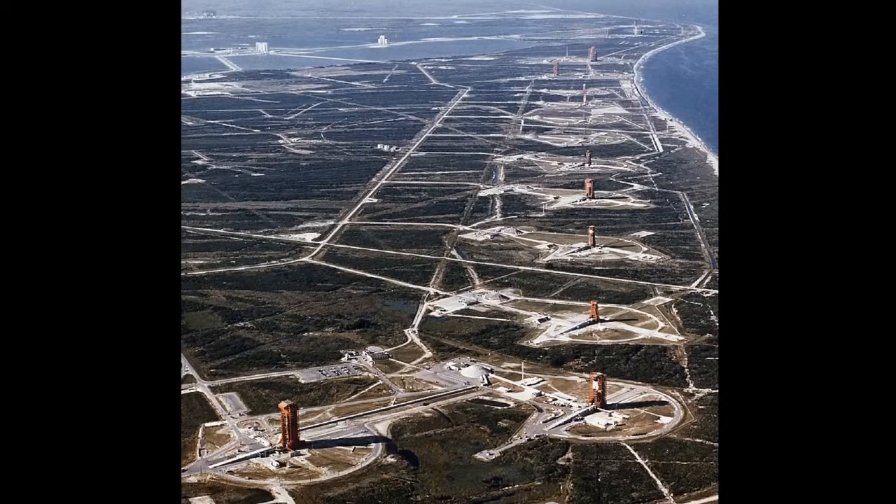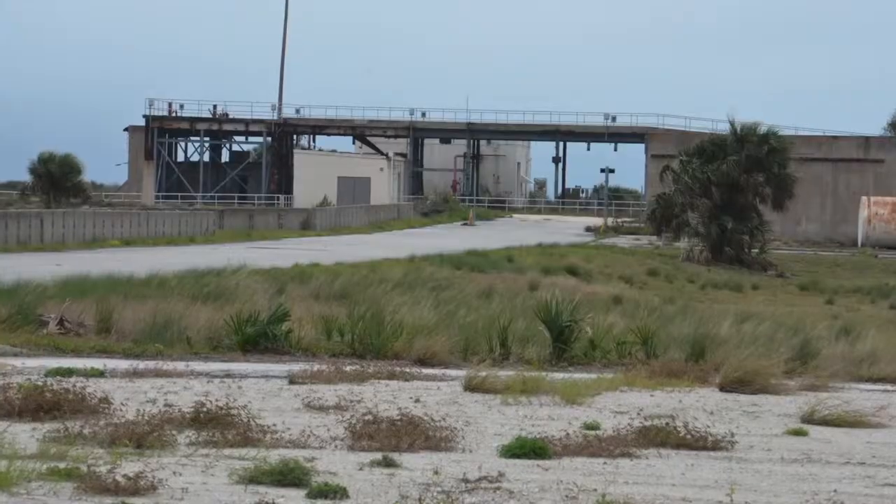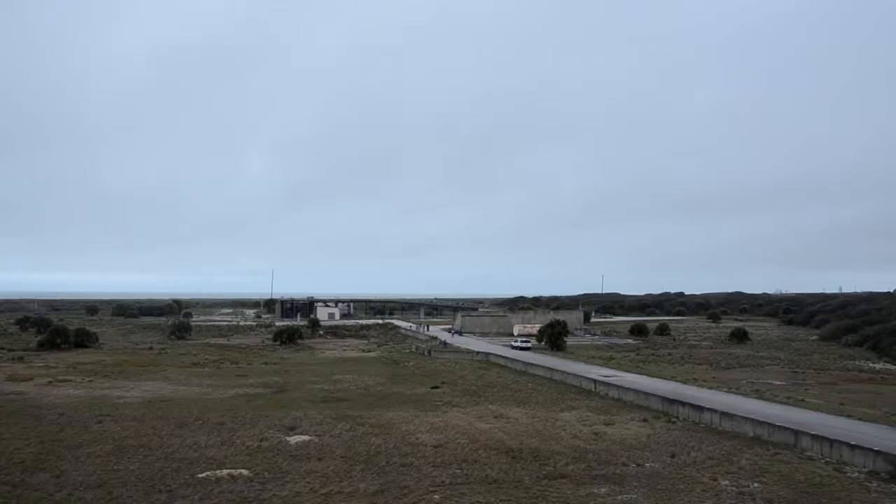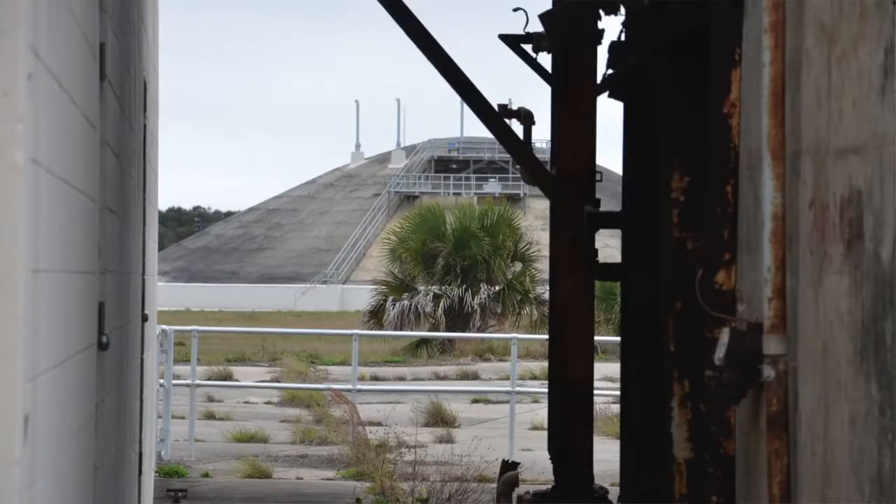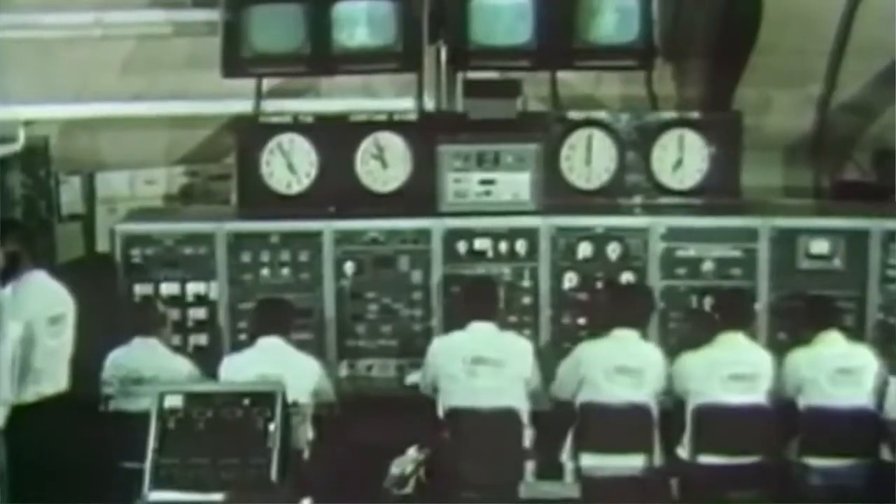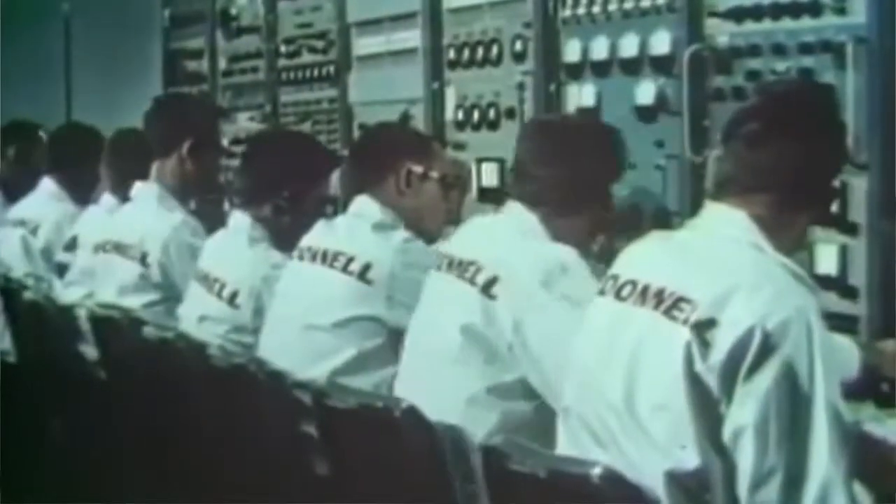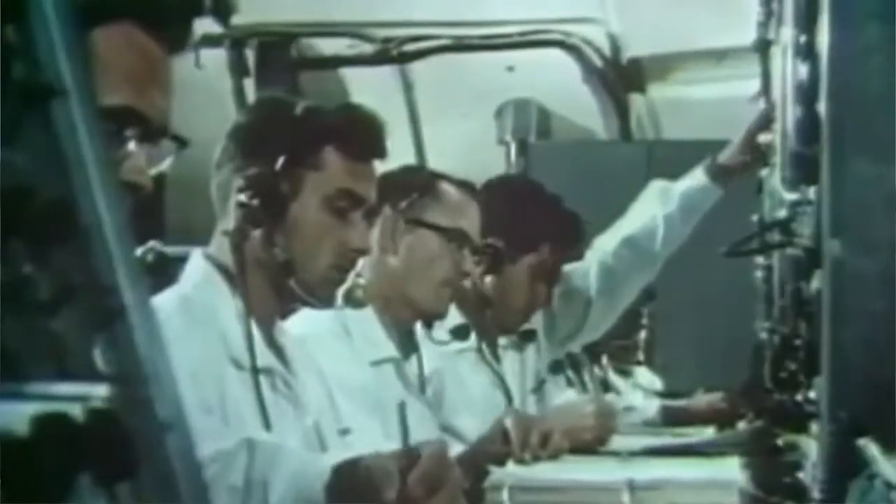Like all of the structures lining the Cape, it's been weathered and degraded by the salt air from the Atlantic Ocean, less than 200 yards away. That's where mission control was, where you remember looking at the original footage, you see all of the men in white shirts and ties sitting behind computer banks. That's where that took place.